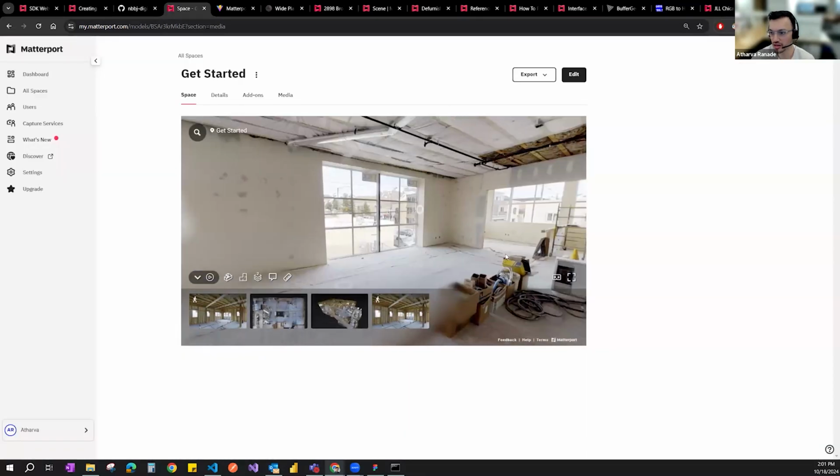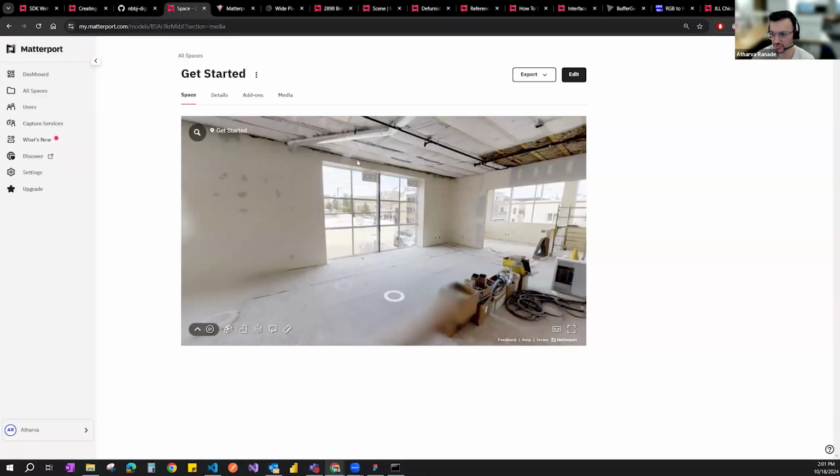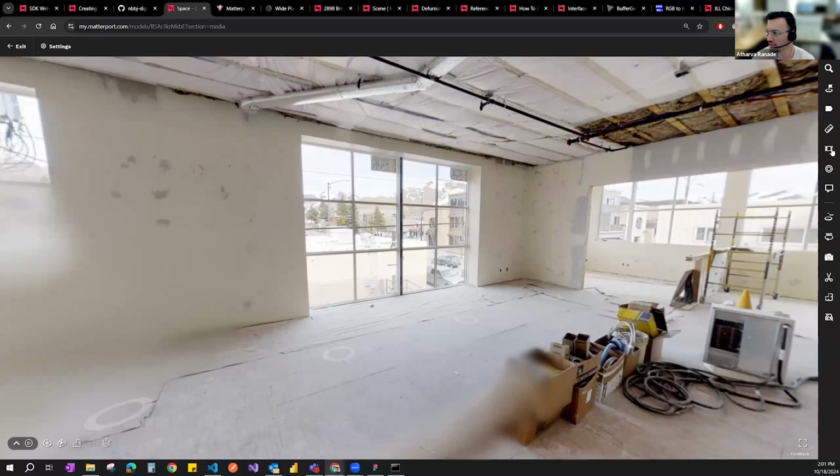If you are on your default space and go to edit, you have these functionalities. You can add measurements, add labels, and also trim your spaces out. So there are some basic functionalities that it adds here.